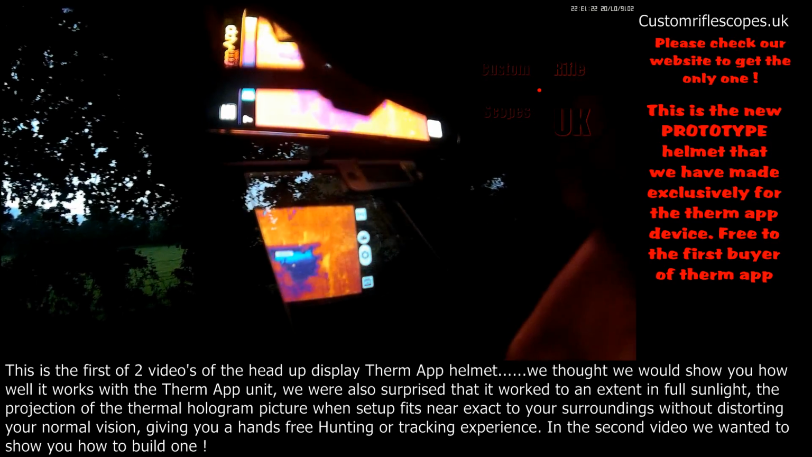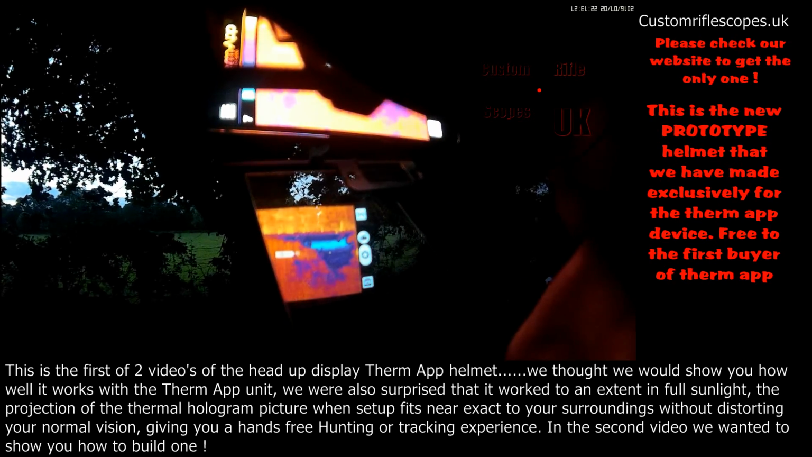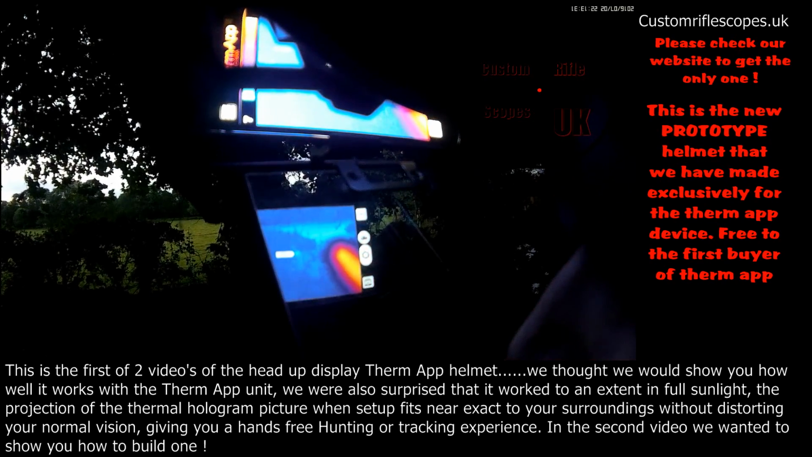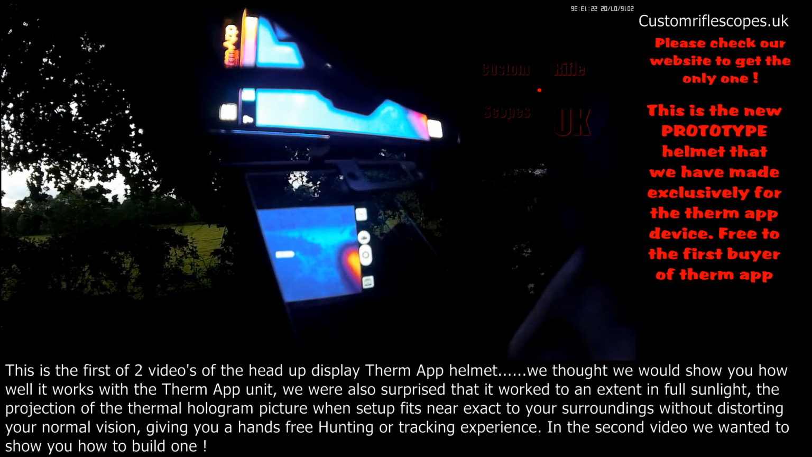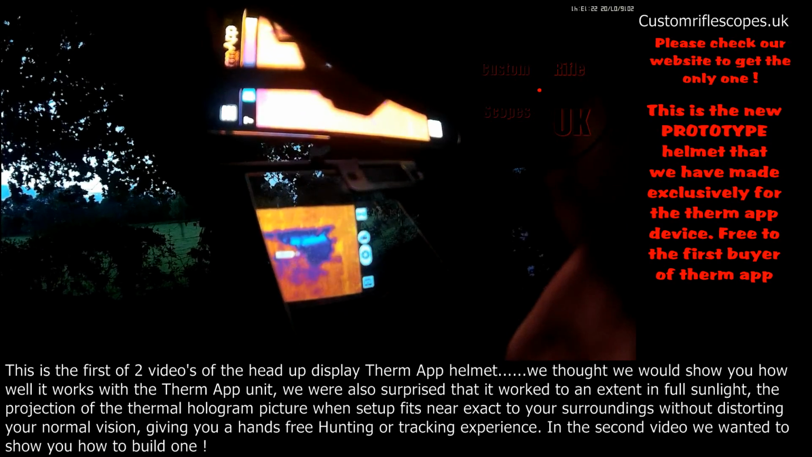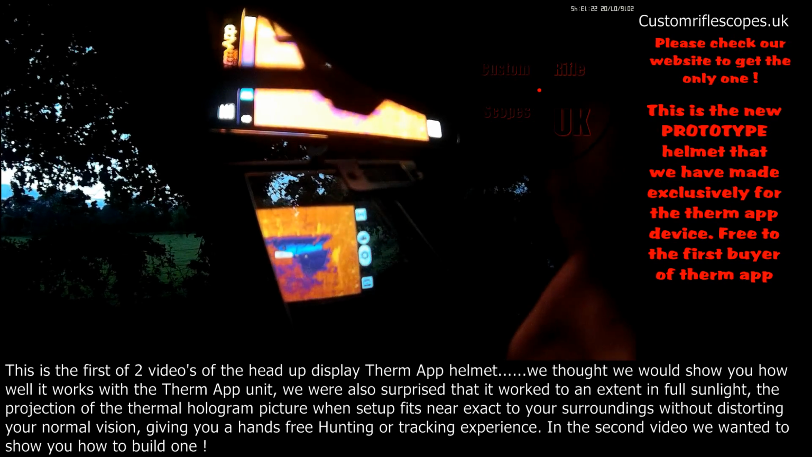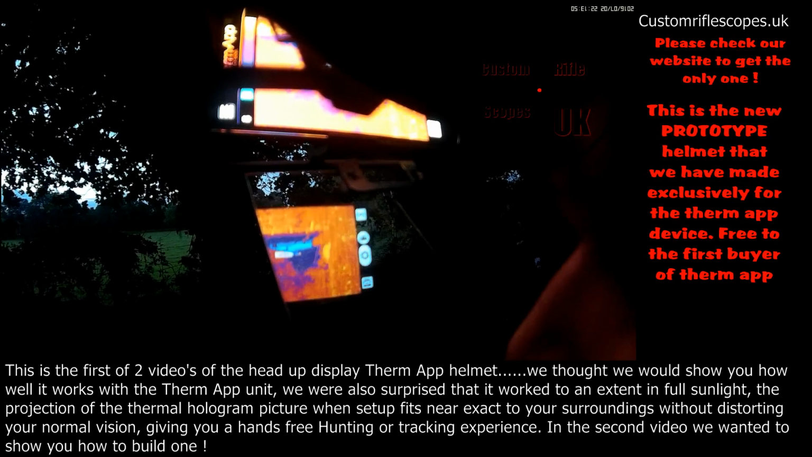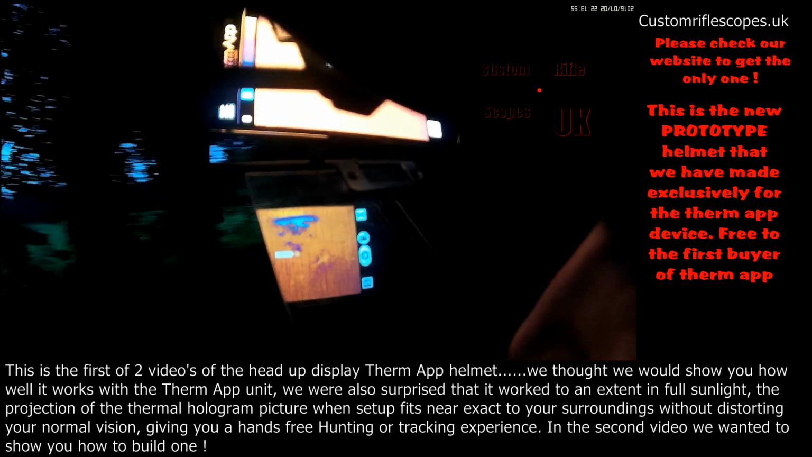There you go, there's another rabbit. Right in front. Glowing like a good one. And my finger is just there. Don't know if you can see it on the camera. There he is. Just through the trees. So I can focus a bit better. There he is. And he's quite far away. But without this, I would never have spotted him. Never.